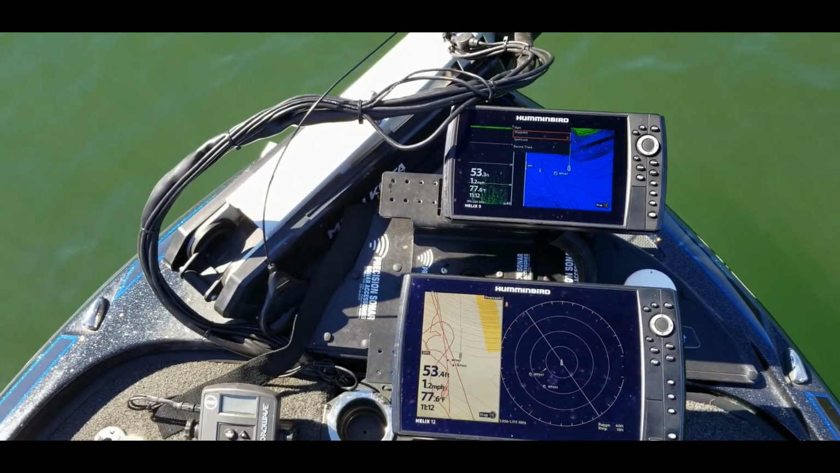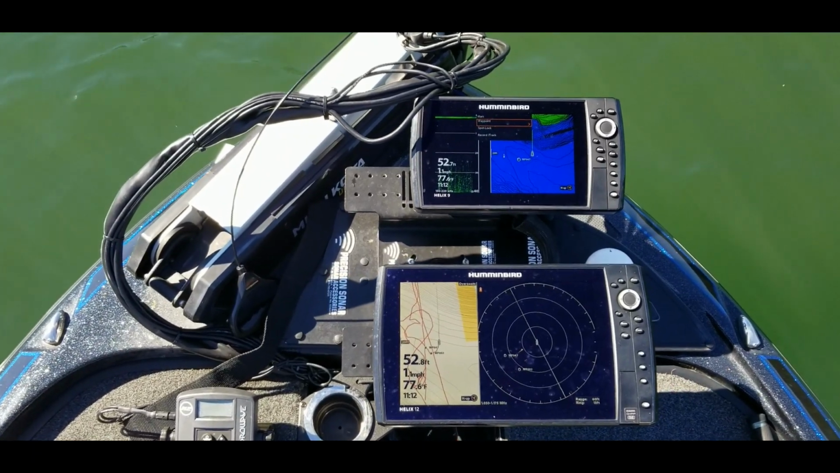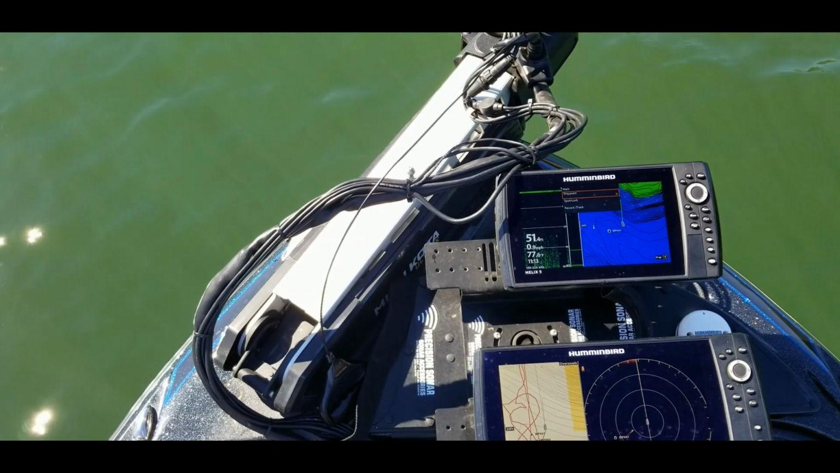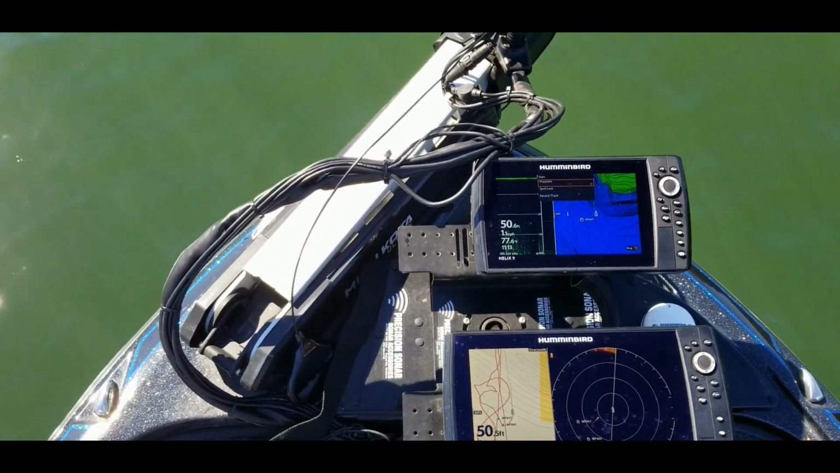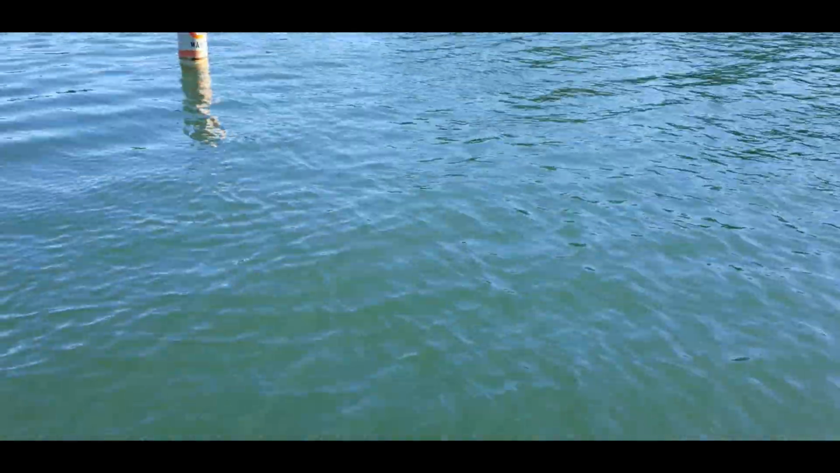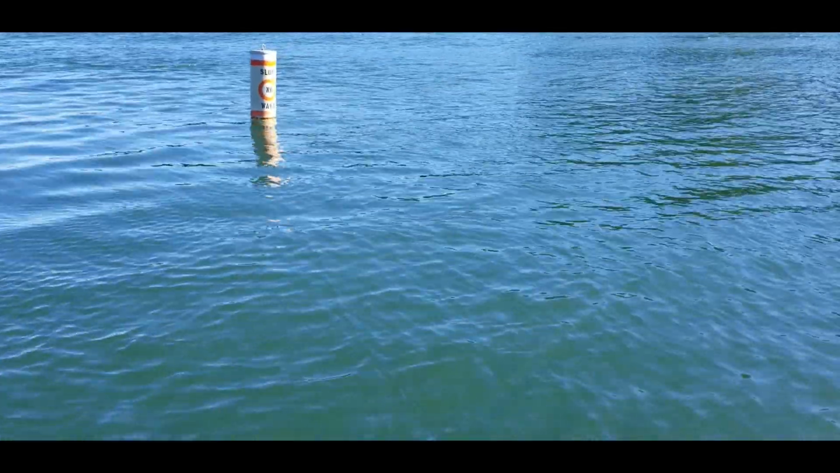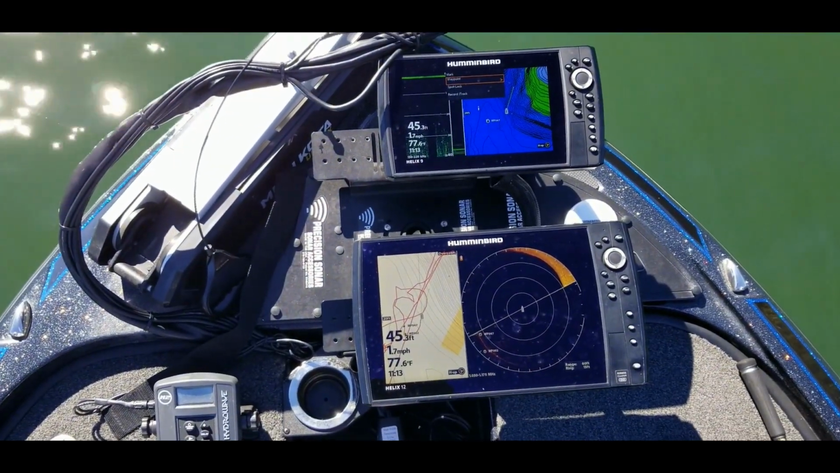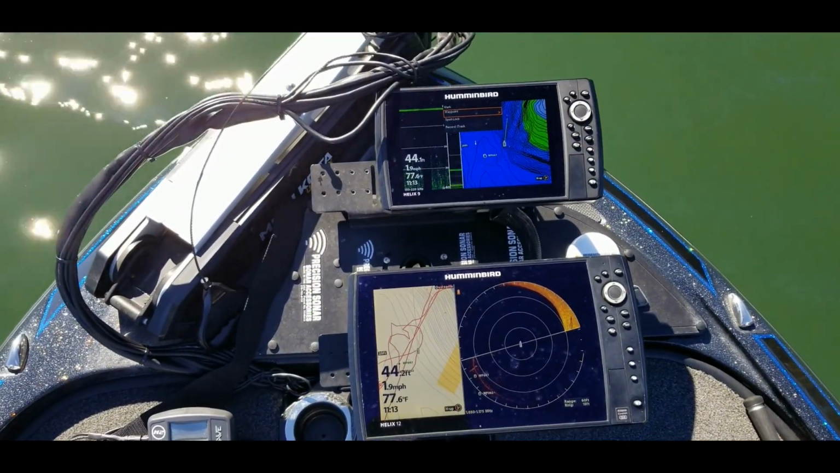And also, if you're casting into the wind, you may not be able to cast the distance that you would on just a regular day that's not windy. So I'm going to get in a location where I can hit the spot lock and just stay pretty steady and not have to worry about the wind and things like that. But let me go ahead and get this boat lined up, guys.